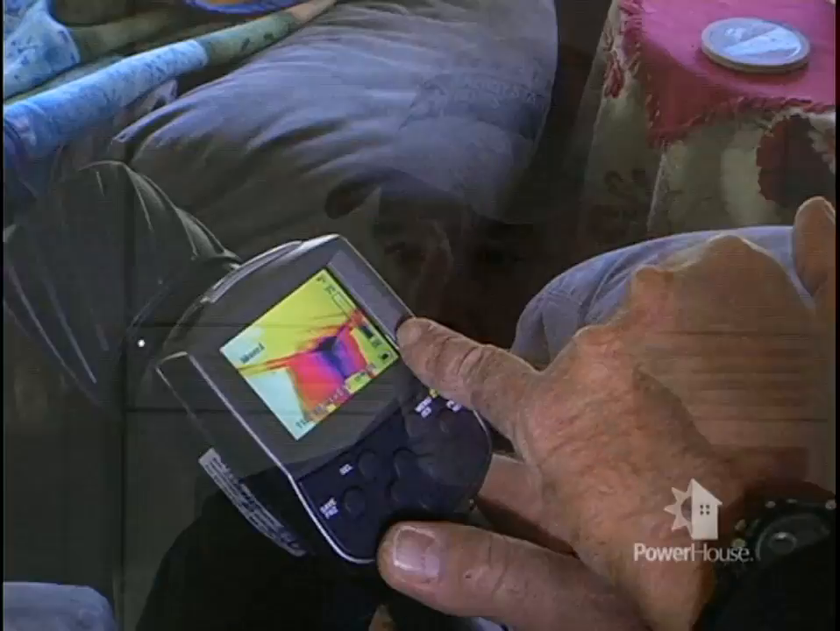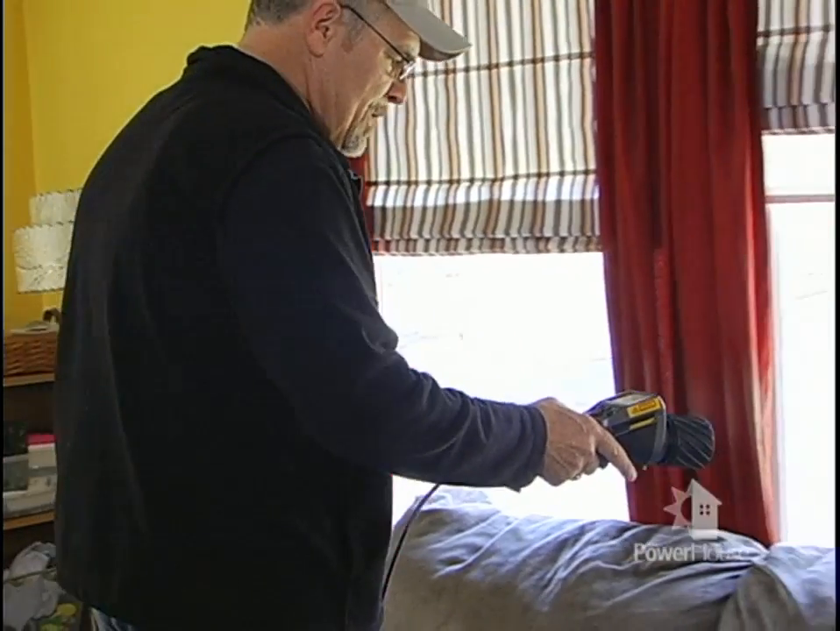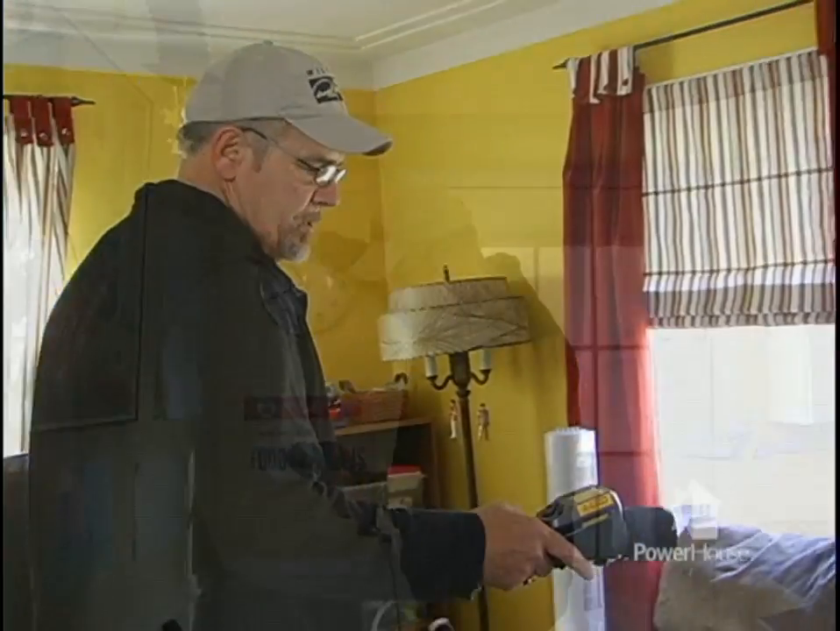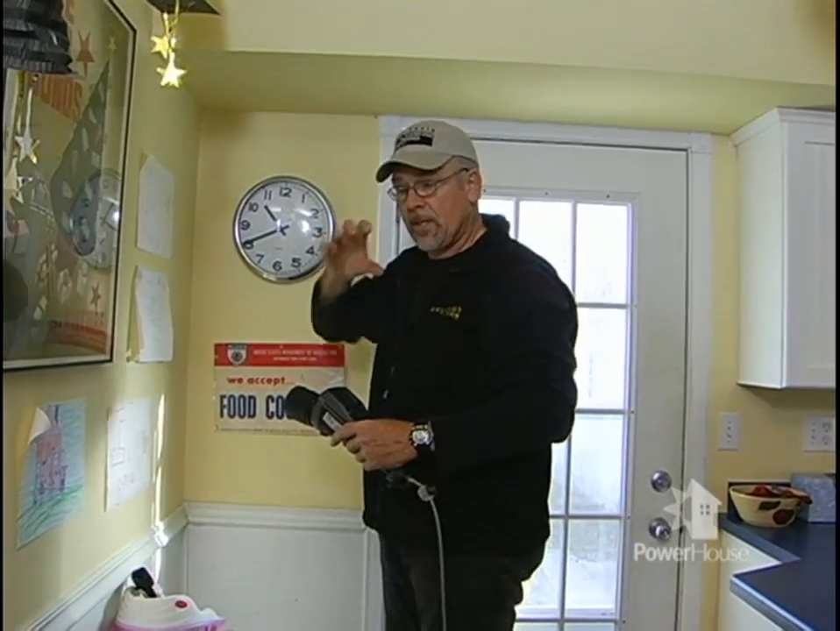Now, this technology, Rick, has been around for a while. Is this something I can go online, buy a camera, and then do myself? I have 15 years experience. I use the camera every day. I couldn't imagine going out and buying a camera and then trying to figure that out. The main thing with the camera is that unless you know how to read it, you're going to end up tearing open walls and doing things that you shouldn't be doing. There is training needed to run a camera.